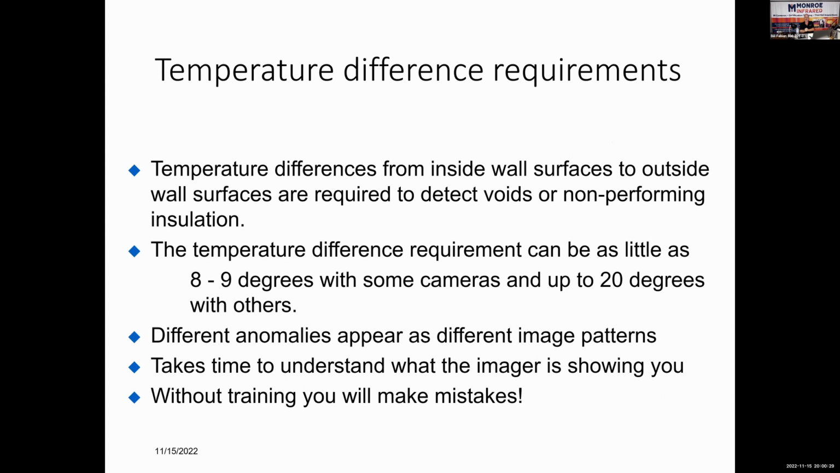The number one requirement to do energy diagnostics is you must have a temperature difference between inside the building and outside. There are ASTM standards written, which stands for the American Society for Testing and Materials, that say you must have at least an 18-degree temperature difference from inside to out. Well, that's not air to air temperature. That's the paint surface or the inside surface to the outside surface. That ensures you've got heat energy moving from the hot side to the cold side.